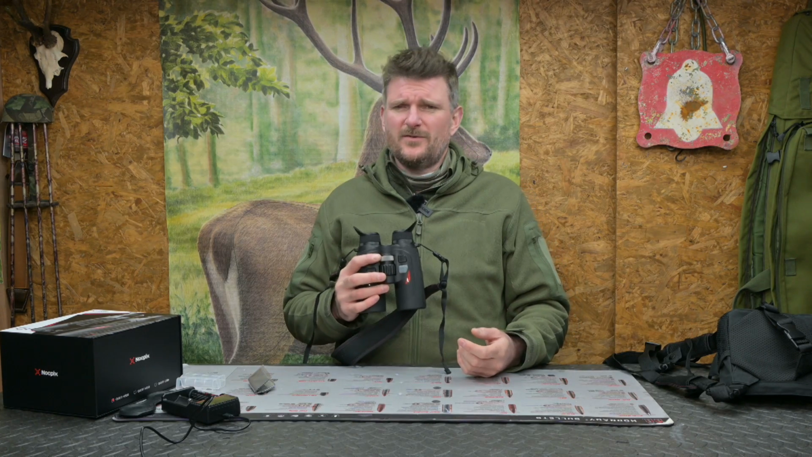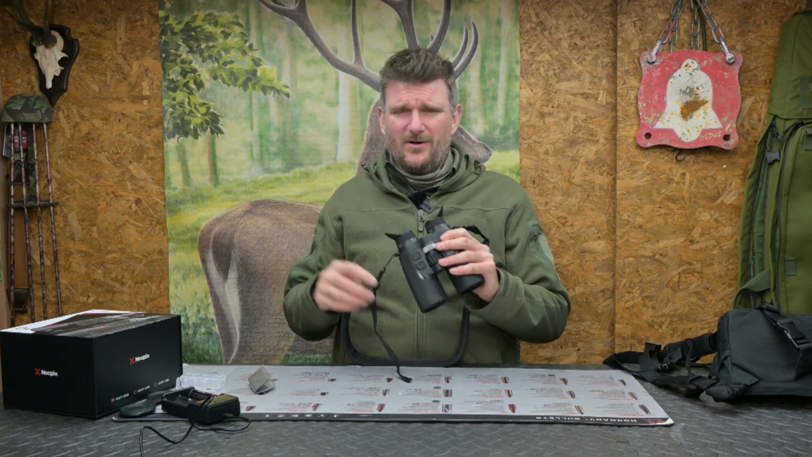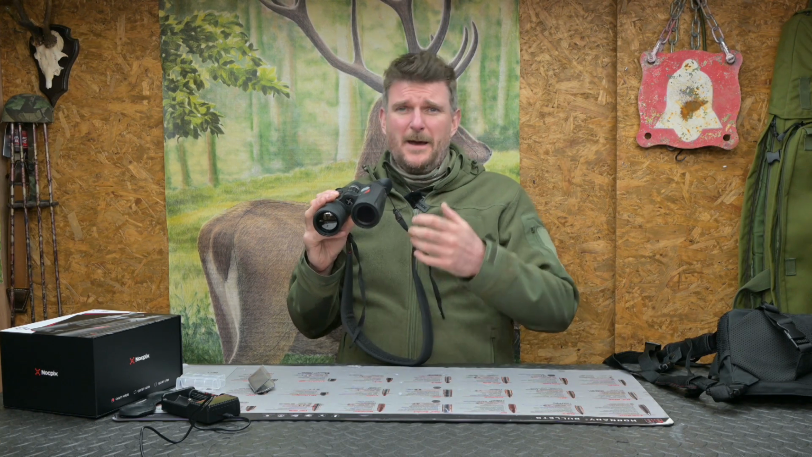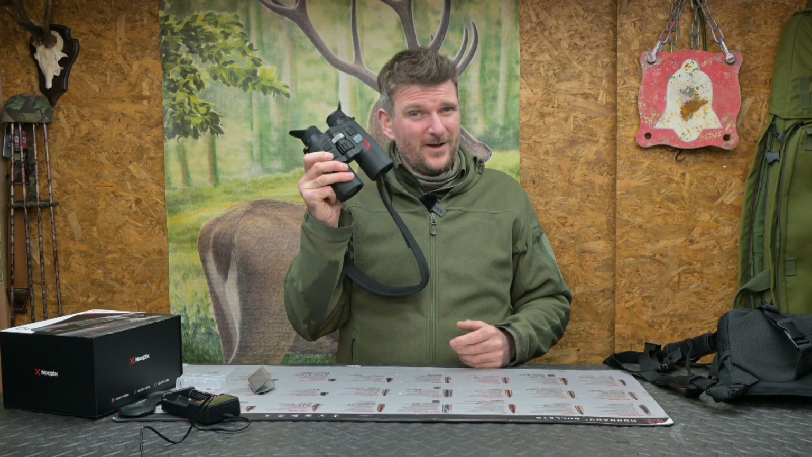But of course, having this stable to your eye and never being out of focus because the eyepieces are moving in relation to your eyeball means you do get a much more enriched environment, and you do feel much more of a participant within the environment than a spectator upon the environment. So they score well with me.